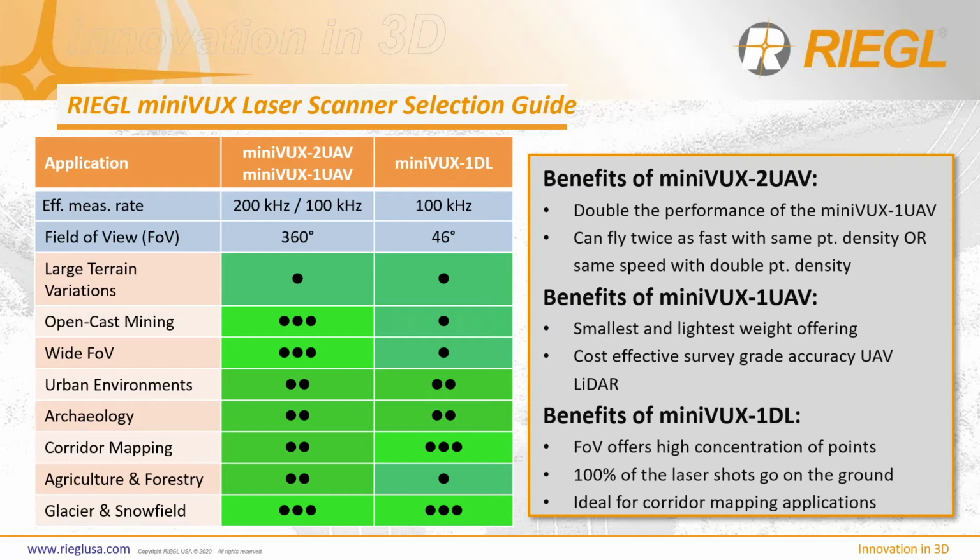The MiniVUX-2 UAV offers double the performance of the MiniVUX-1 UAV. The MiniVUX-1 UAV is still the smallest and lightest offering that we have for UAS LiDAR scanning, and it is a cost-effective, survey-grade accuracy UAV LiDAR scanner. And with the MiniVUX-1 DL, its reduced field of view offers a high concentration of the laser pulses, and this gives you 100% of those pulses on the ground, giving you a beneficial application for corridor mapping.